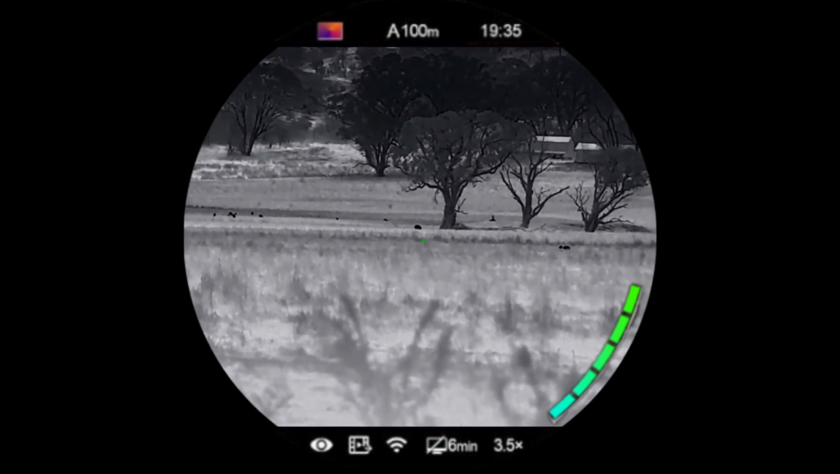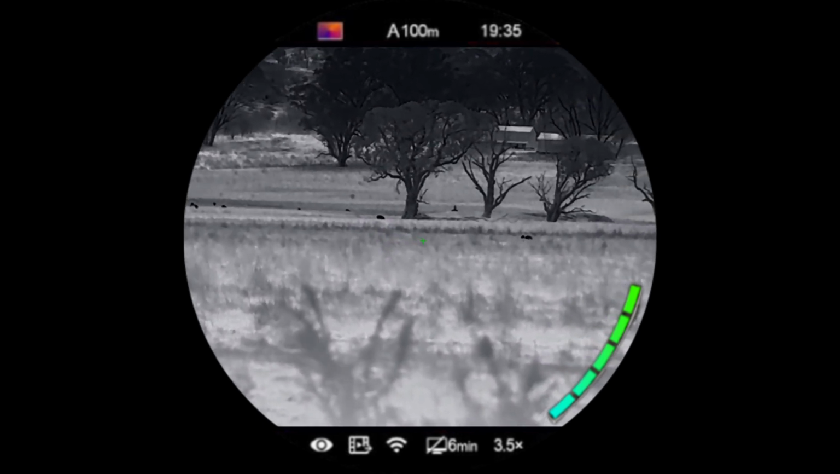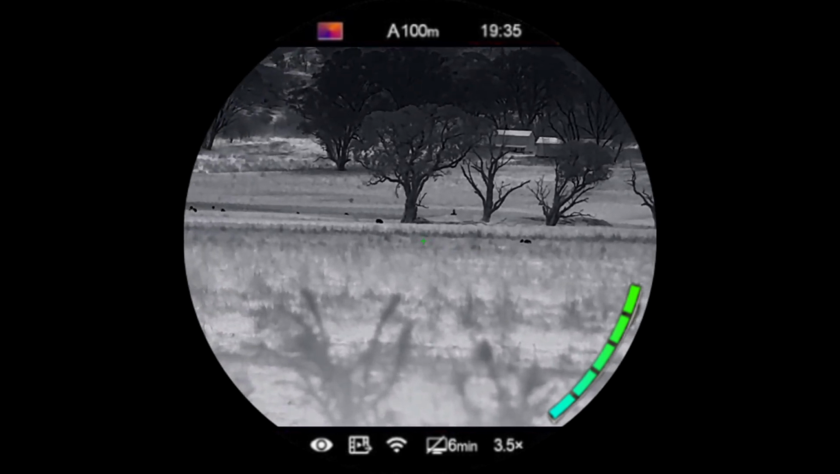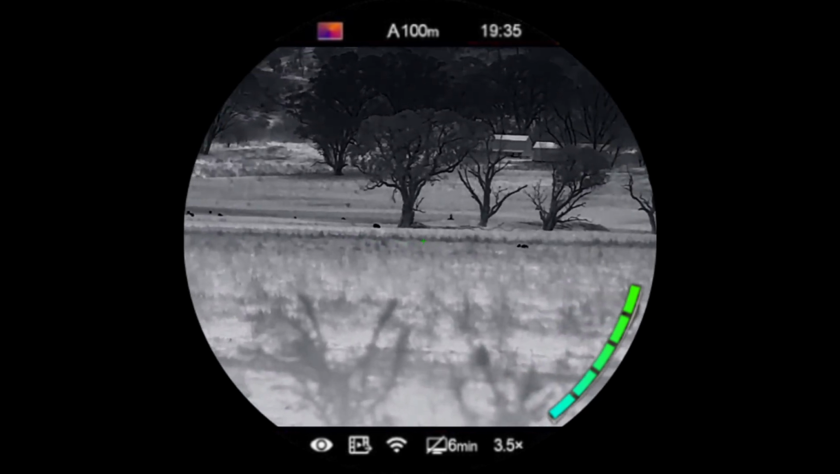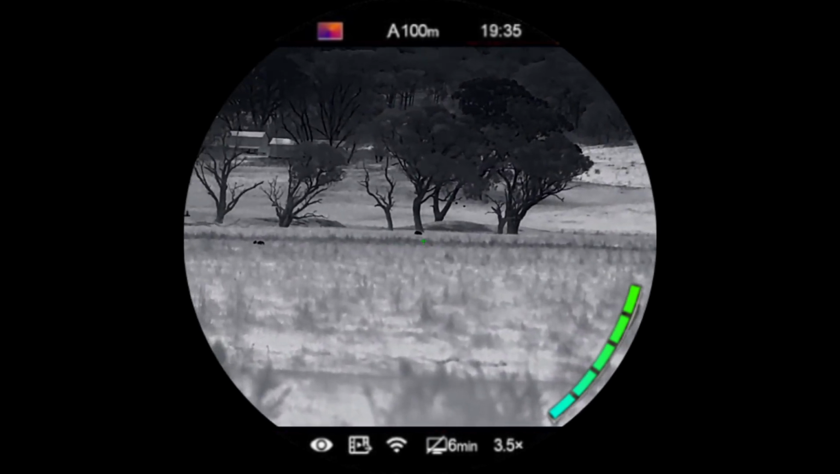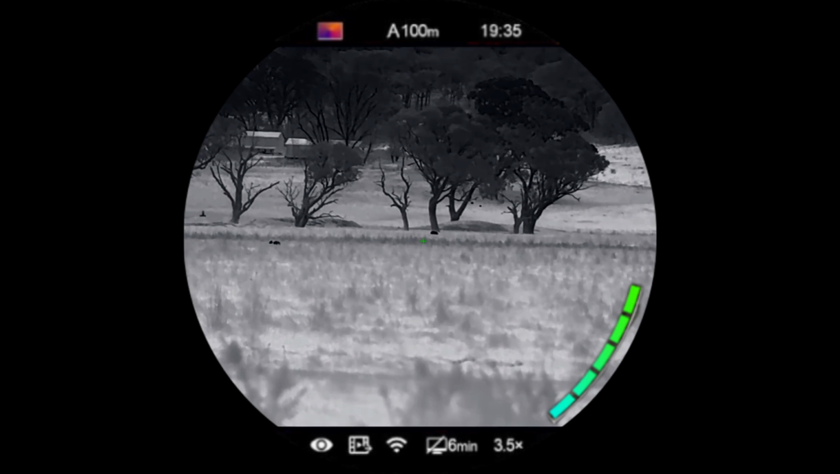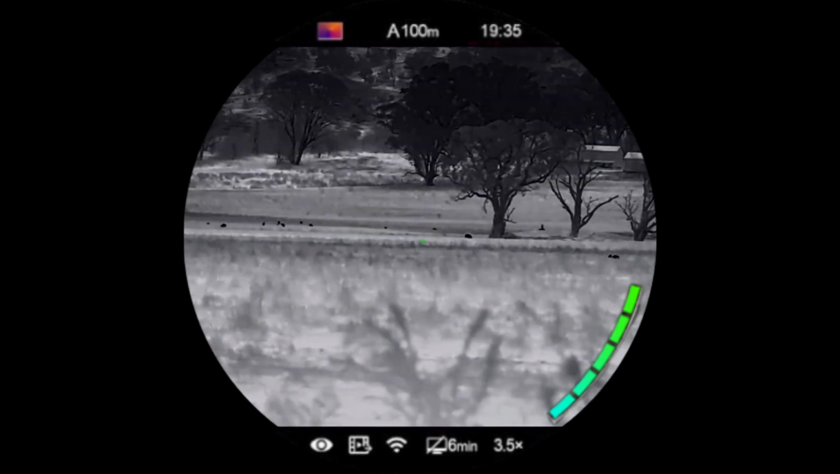I've just got to check my phone to see if I've had word from the property owner, because I'm going to call the neighbouring property to see if I did spot pigs, if I could take them. So I've got to check that I've got permission, otherwise I can't take a shot. And to be honest, I'm going to get closer because I need to be 100% certain that those are pigs before I pull the trigger.